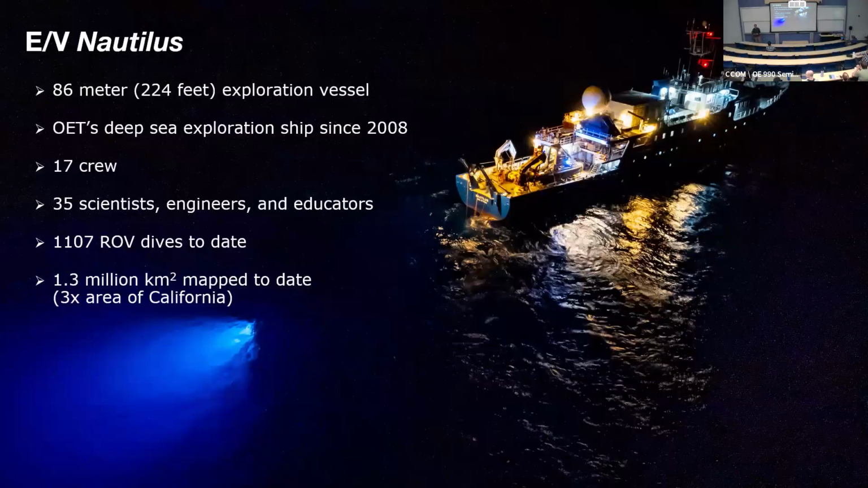Our primary exploration asset is the exploration vessel Nautilus. It's an 86-meter ship. It was outfitted for ocean exploration in 2007, 2008, so we've had a deep water multi-beam system on since then. It's operated by 17 crew, and we have berthing for about 35 scientists, engineers, educators. Accomplishments to date include 1,107 ROV dives and counting, so we're at sea right now. And 1.3 million square kilometers mapped, so that's about 3 times the land area of California is our mapping footprint to date.